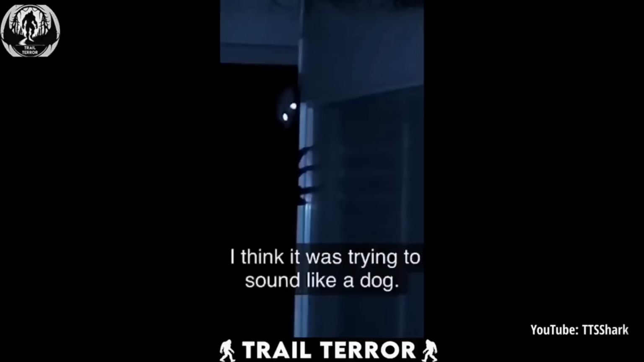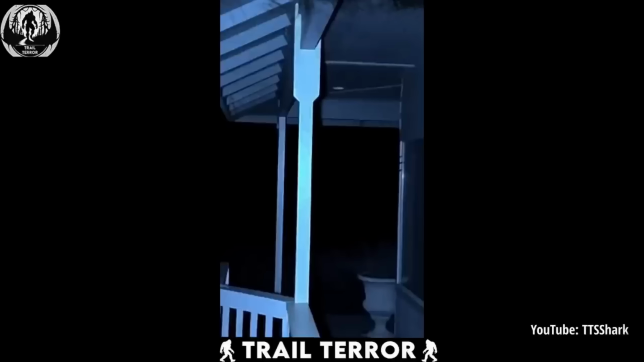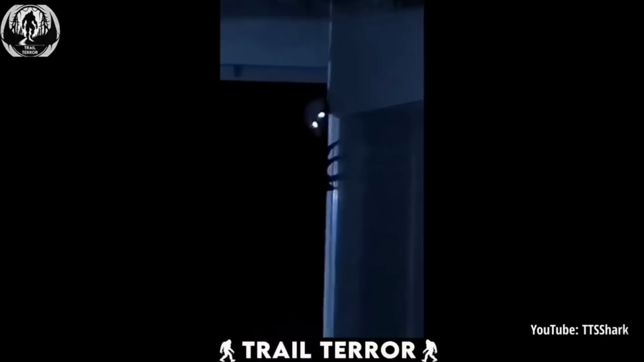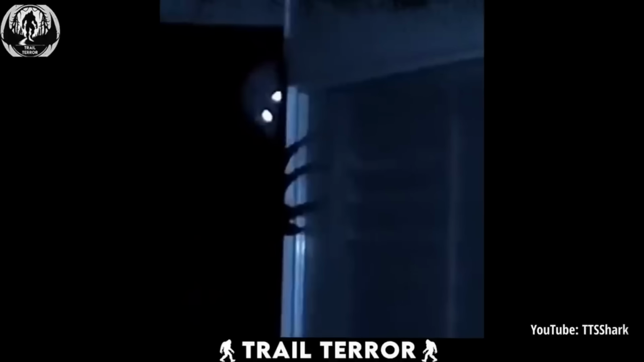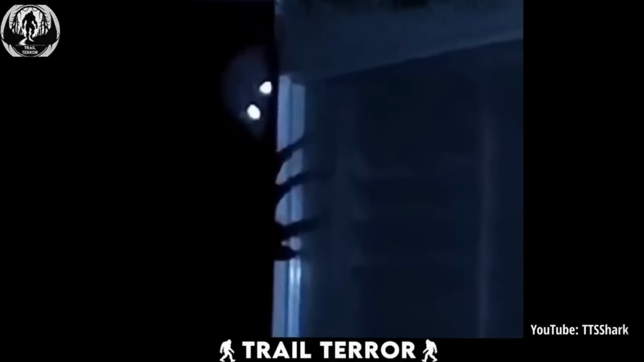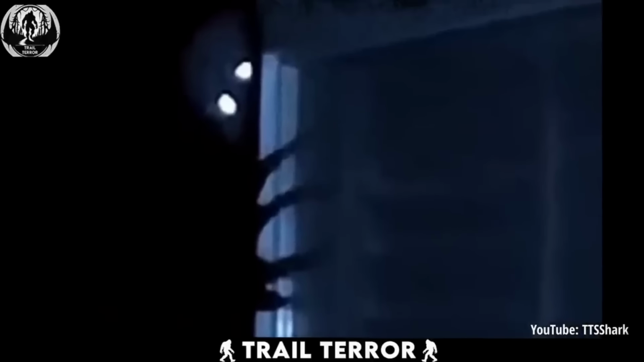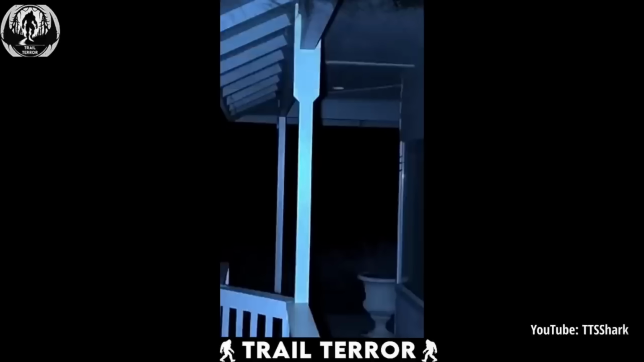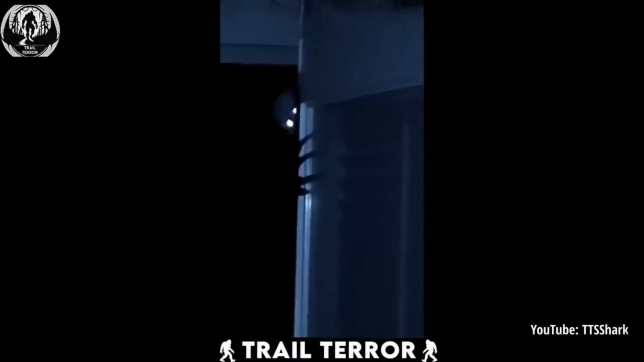And then, the source of the sound makes its terrifying entrance. From behind the wall, a figure starts to peek out. But it's no dog. This thing has a twisted, unsettling appearance, with long webbed hands that seem all wrong for any normal creature, and those eyes, glowing in the dark, staring with the intensity of a predator sizing up its prey. You can practically feel its hunger through the screen. People who've watched this video are convinced this was a Skinwalker, a shape-shifting entity from legend, using a distorted dog bark to lure the homeowner outside.